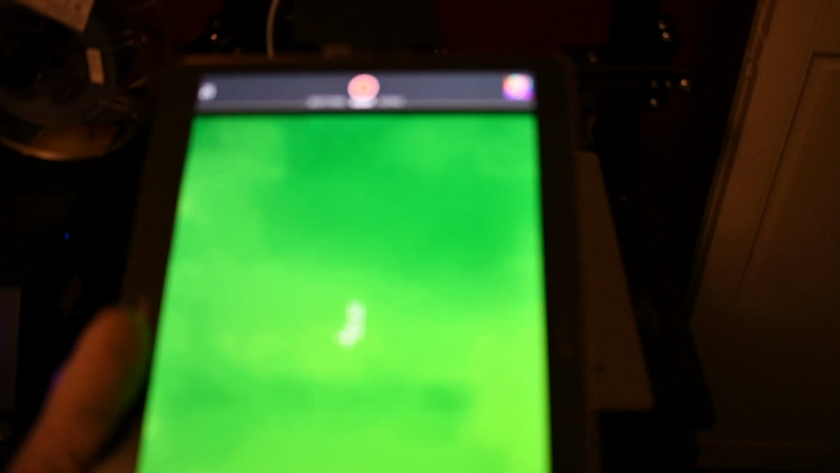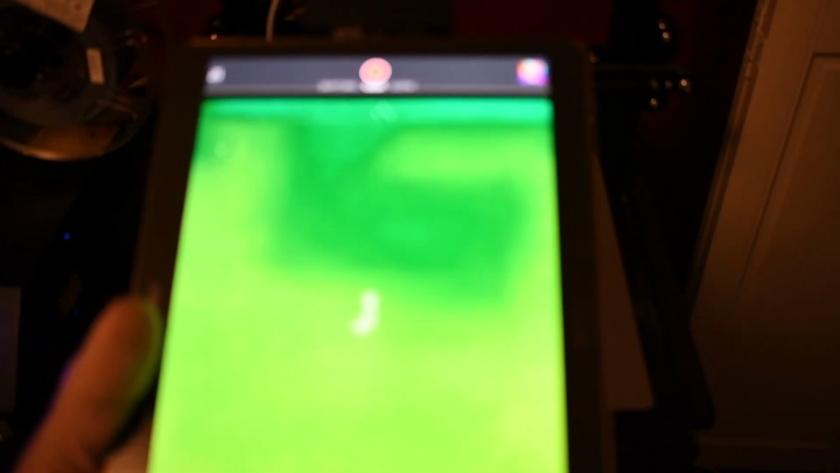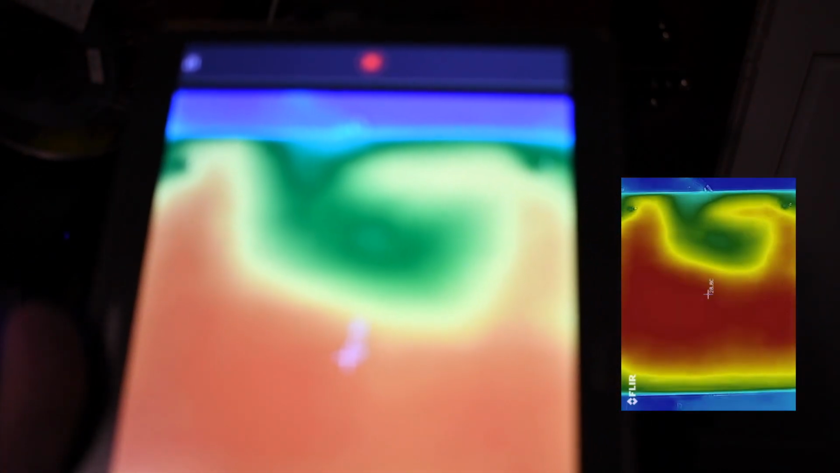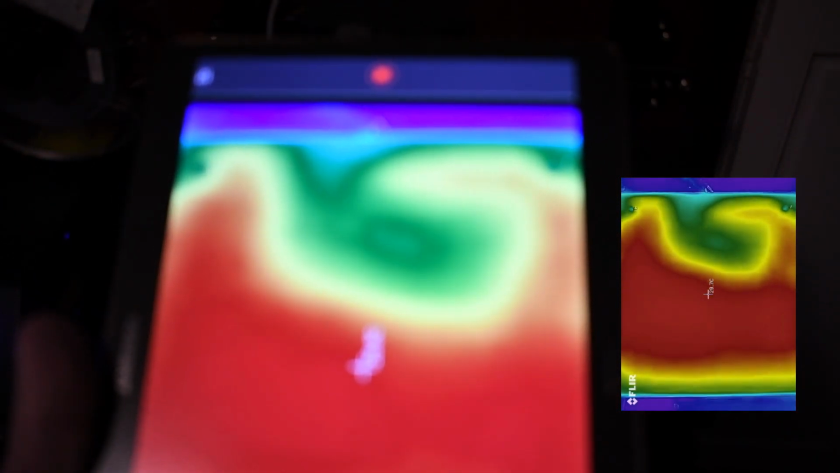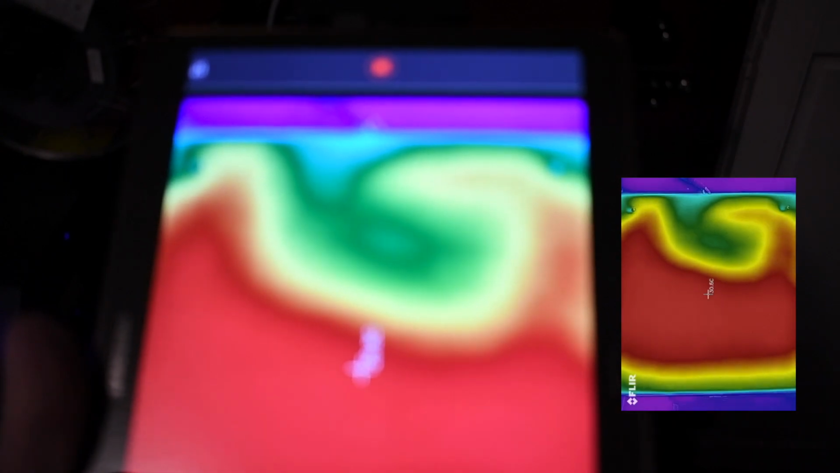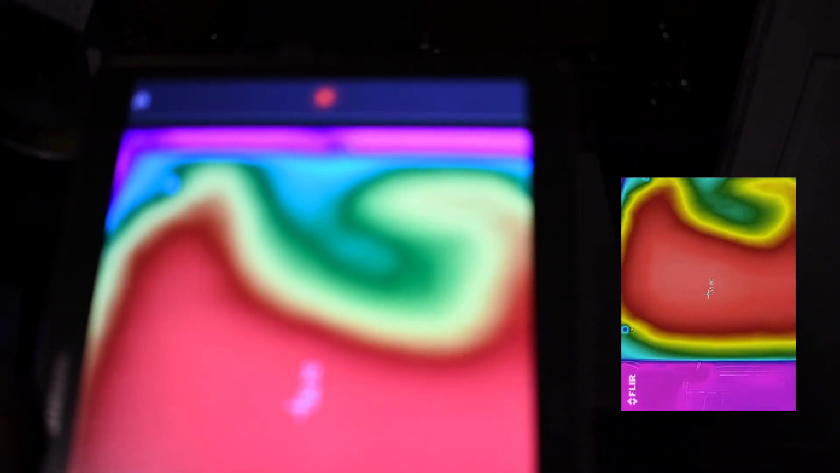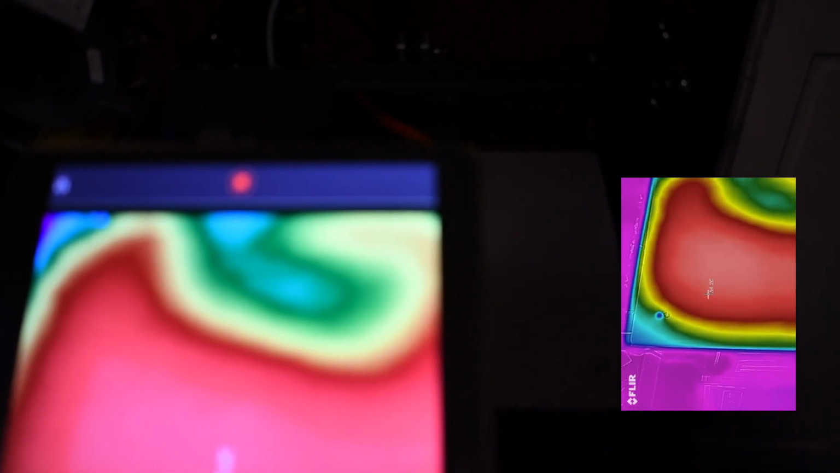And you can see from the screen that things are starting to warm up, although not very uniformly. And we're getting cold corners.